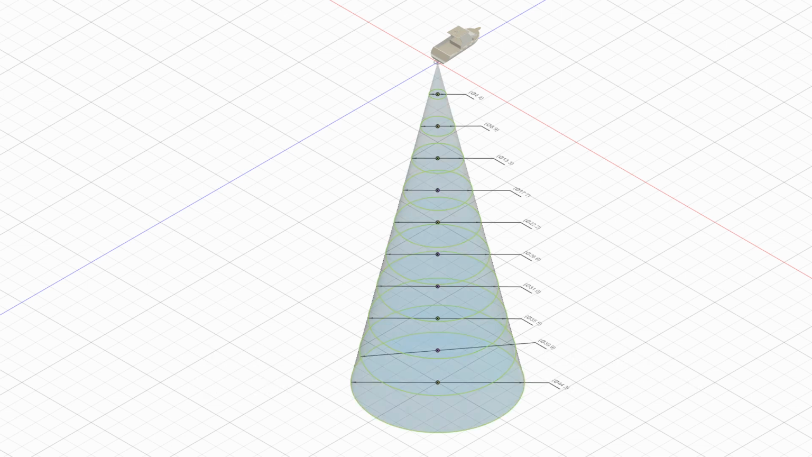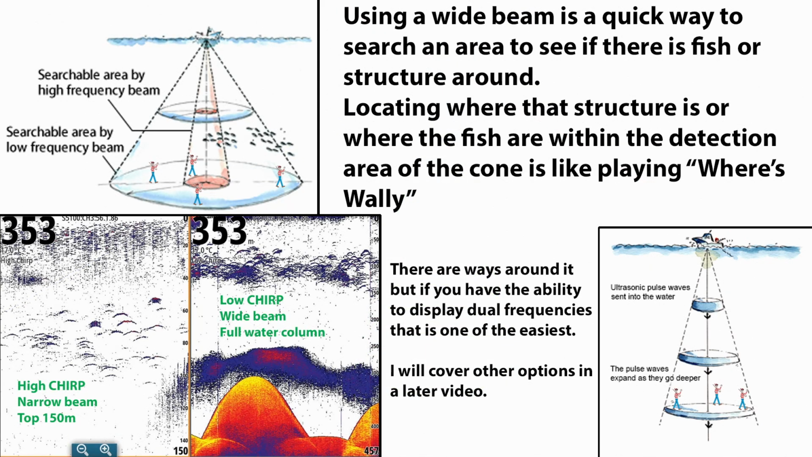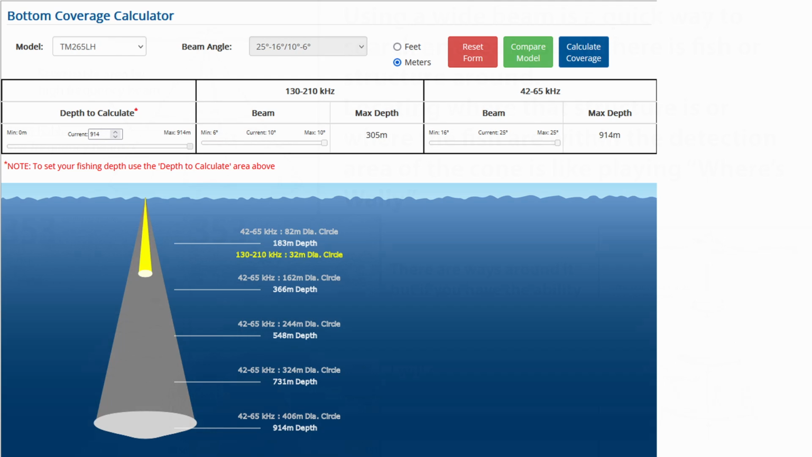So as you can see, the wider cone makes it easier to search an area for fish and structure, but the location within the detection area becomes more ambiguous. So there's a trade-off between the ability to cover an area searching for fish and structure against the ability to know where that fish and structure is with some degree of precision when you do find them. As you go deeper, the situation gets worse.